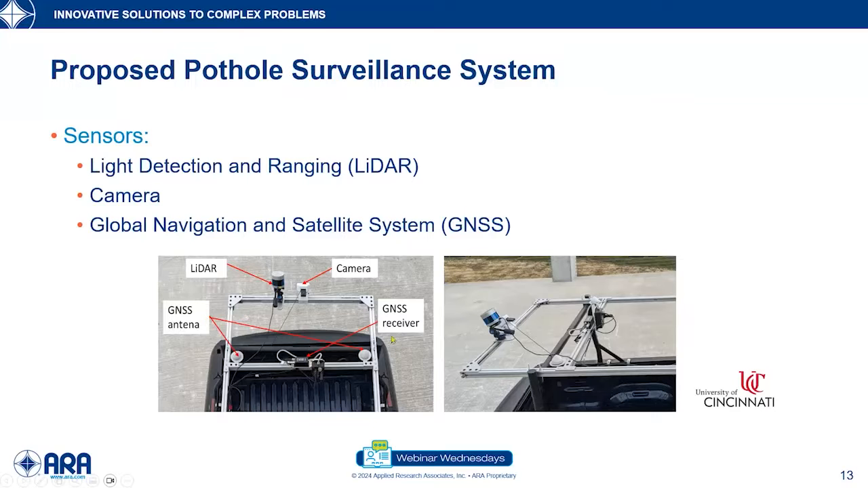The bottom image shows the top and the side view of the system that was developed. The sensors used were LiDAR, and we also used a global navigation satellite system for the georeferencing of the pothole, and a camera just for monitoring purposes.